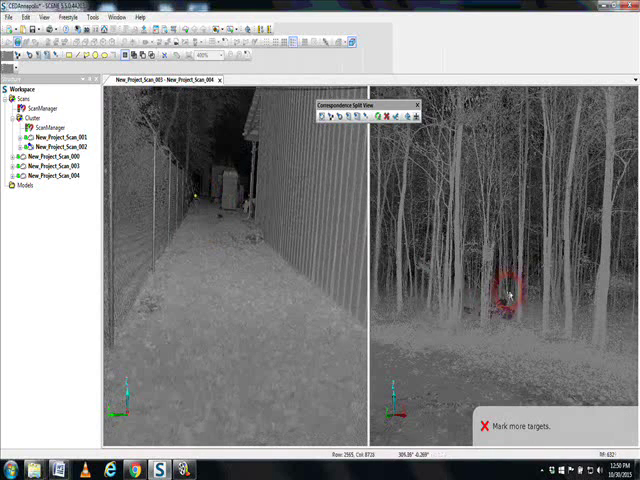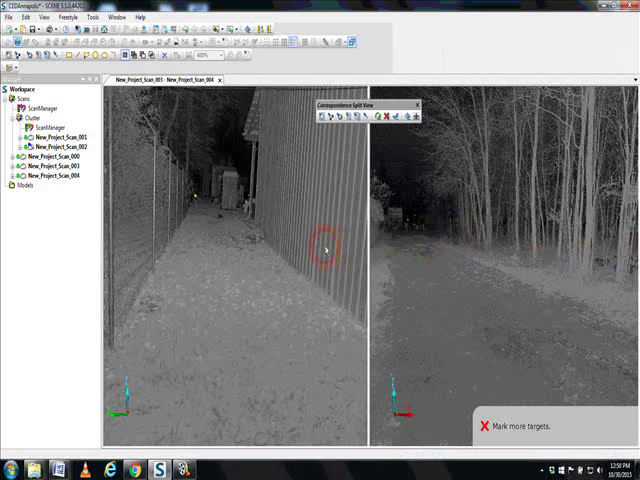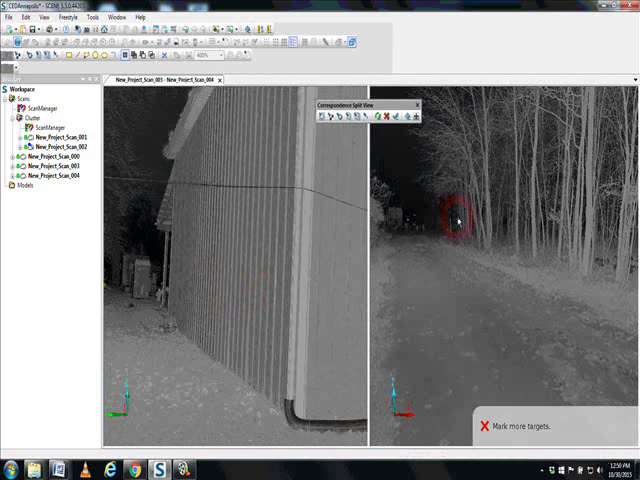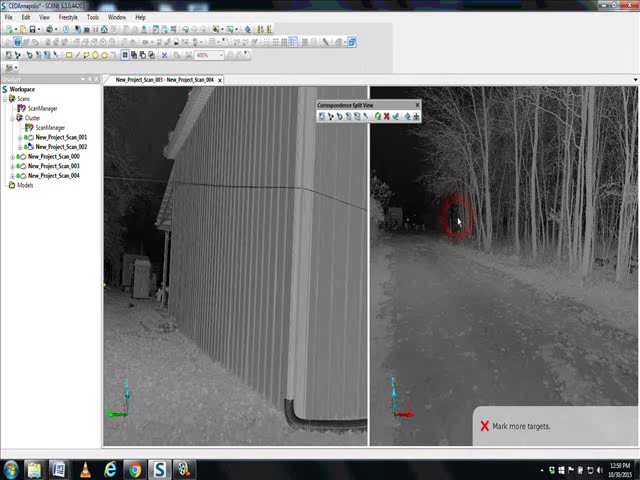So, in general, if these two scans were, say, down around this road, around the corner, in the future you would want to scan, say, every 50 to 75 feet, and this way you see in scan number 1 what was in scan number 2, and scan number 2 in scan number 3. When you use targets, you're going to want to use 6 of these targets.